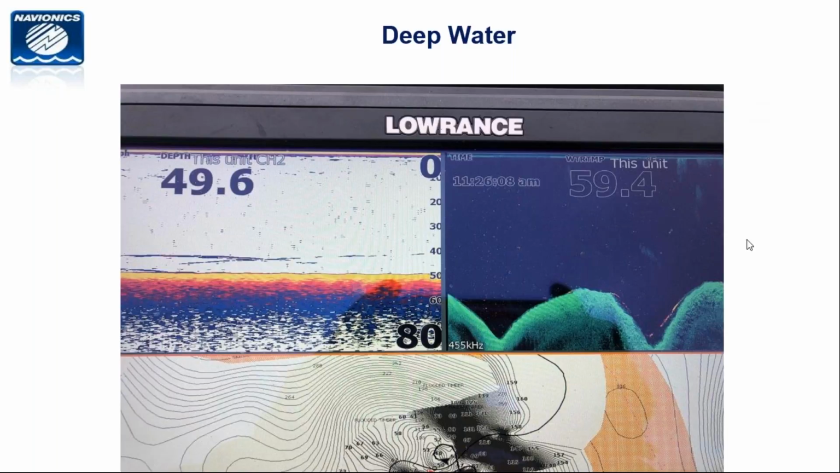So this is New Melones Lake. This is a hump. These are spotted bass down in about 49 feet of water using the traditional downscan. On the left, this is traditional 2D sonar. On the right is the downscan, and this is showing the Navionics mapping of finding this hump out in 49 feet of water. What you see here on the bottom right on the mapping, which is kind of a peachy color, is the actual river channel.